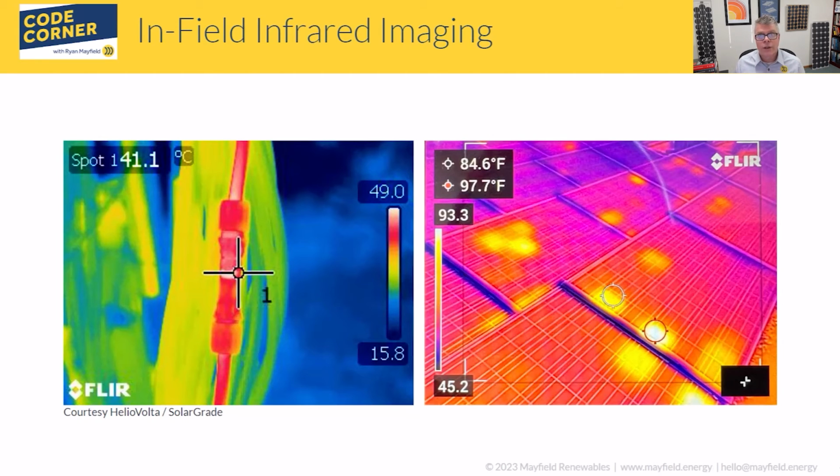But when they're being done properly, you may find things like these hotspots on modules. In this case, we see some modules that look like they have some hotspots on them. Comparing that with the other cells within the module itself can help give some clues on what some problems are. Maybe there's an issue with a diode inside the junction box, or one super hot cell or something like that. So all those things are items you're looking for and wanting to discover, but again, making sure you're using the tool properly and understanding what's going on.